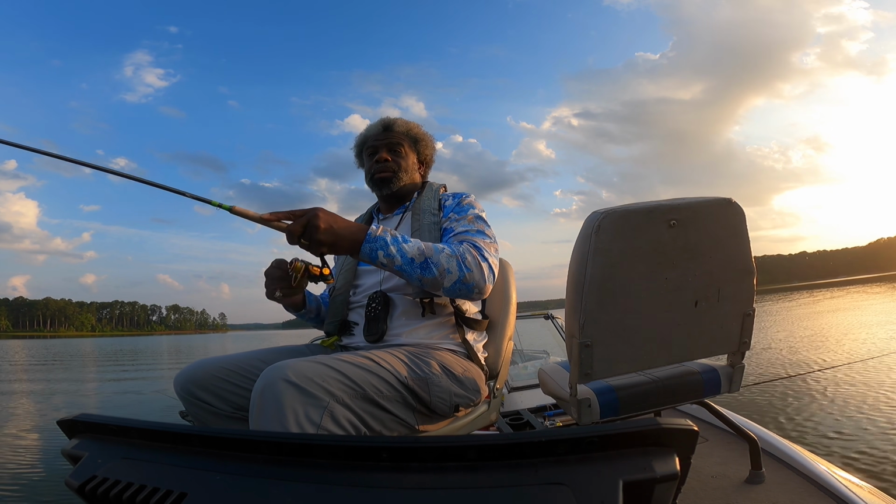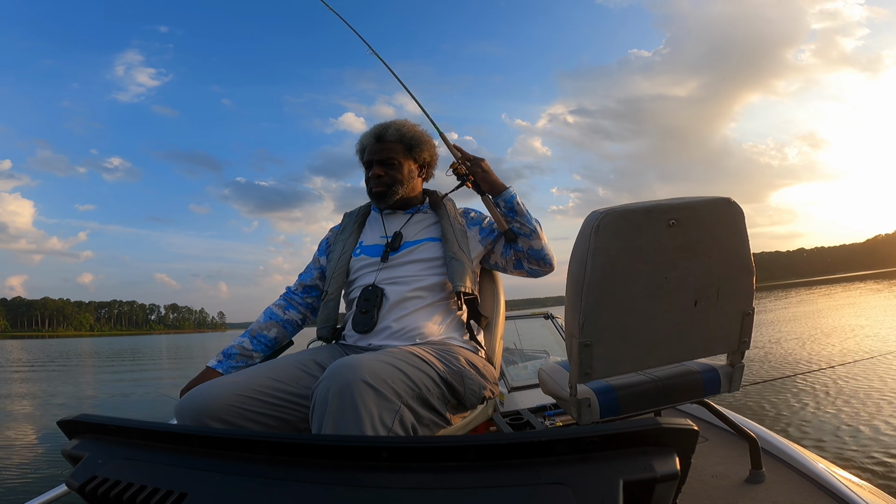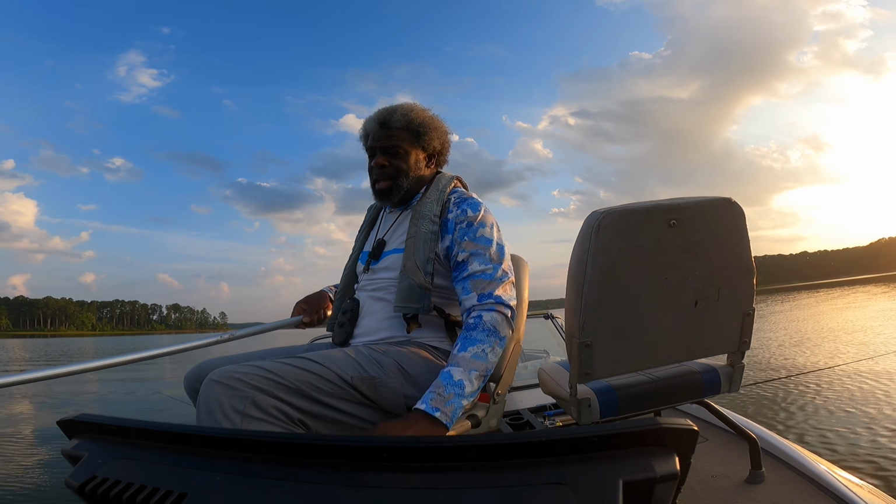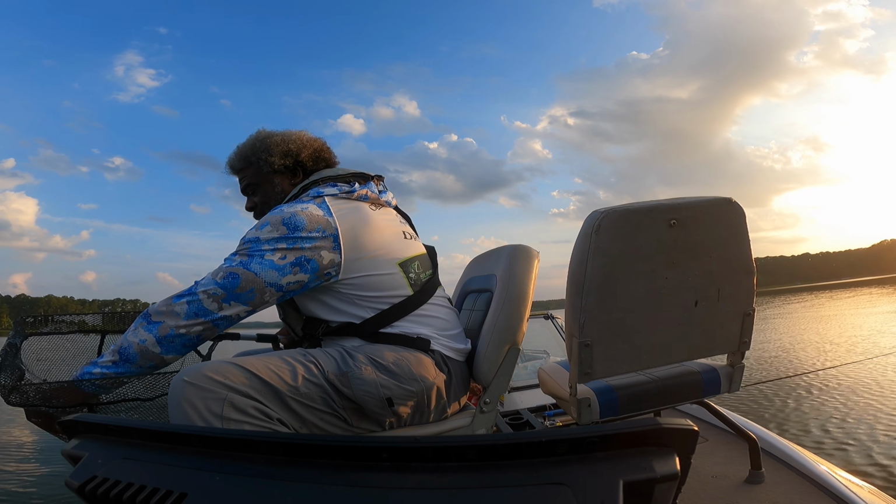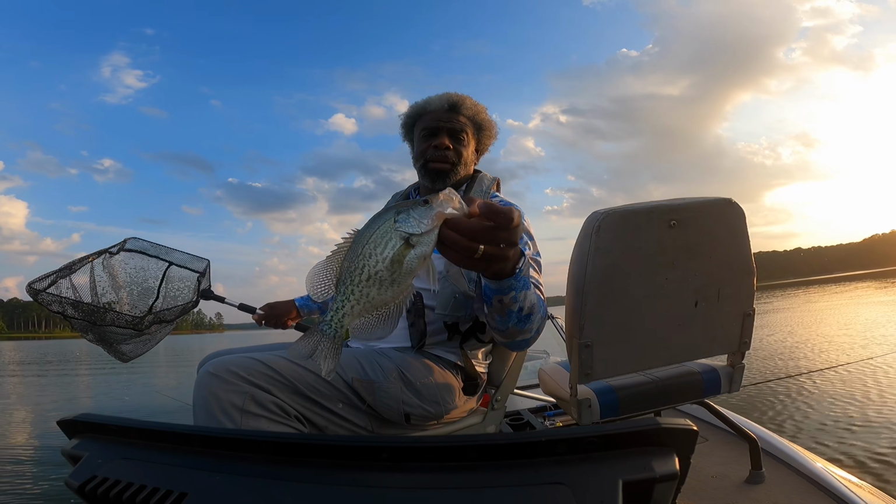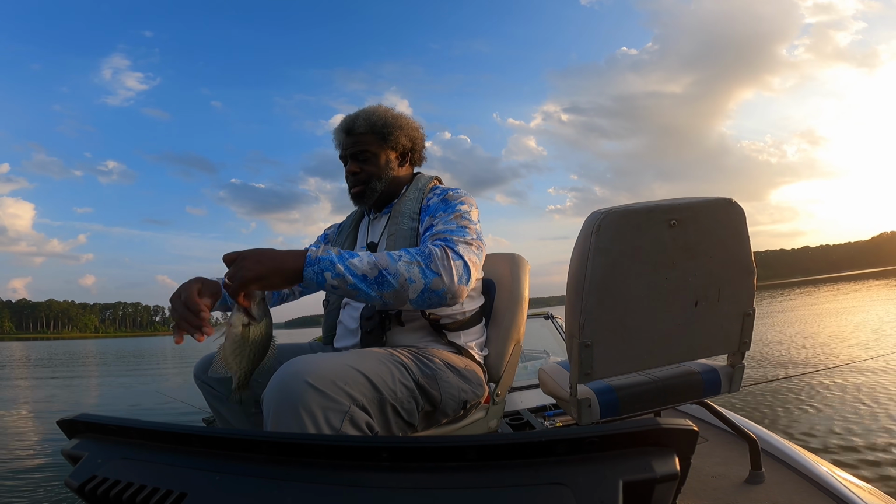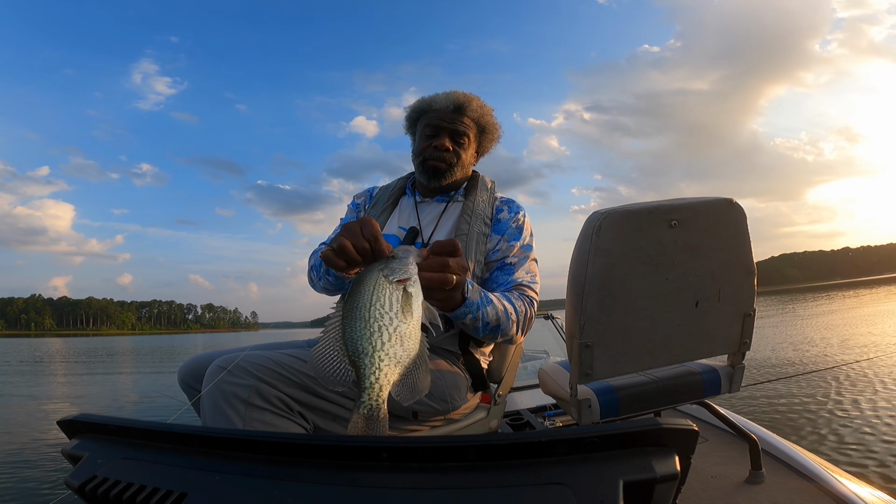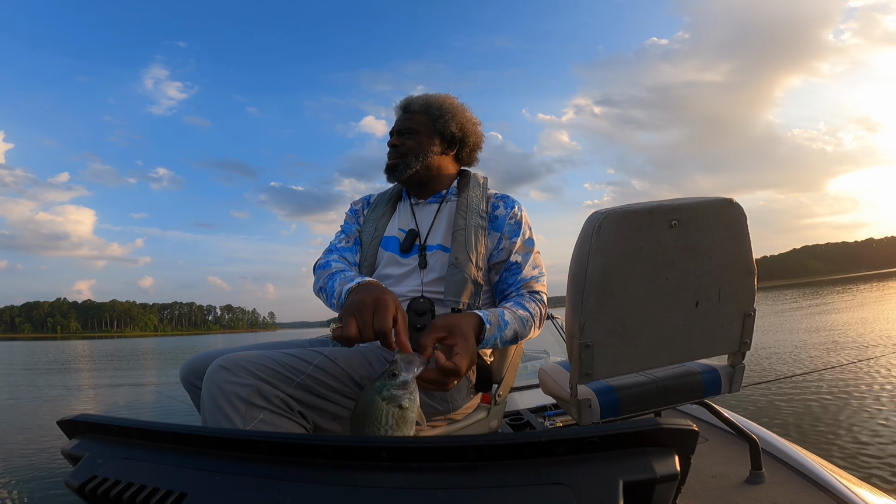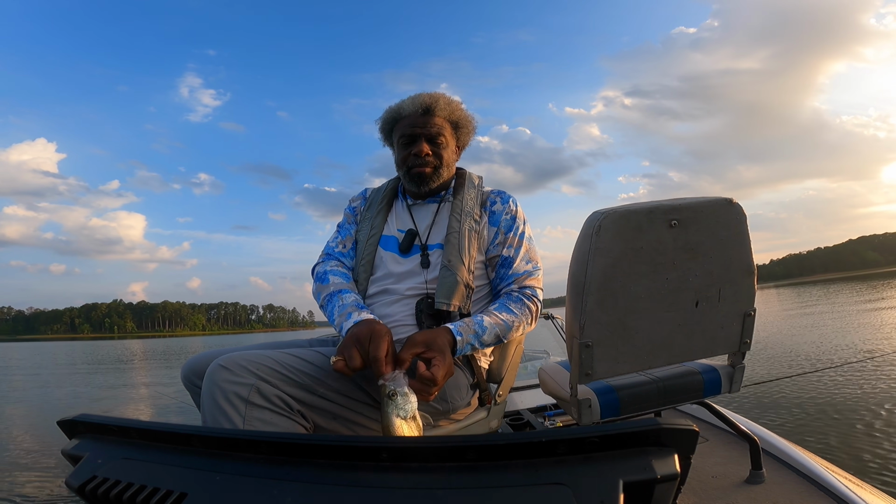I might need the net on this one too. What is this? Yeah, that's a crappie. I got it. This one ain't as big as the one you just got, but she is going to qualify as a big Shirley. What you figure that fish you had? 1.25 pounds? Yes. Well, we got 2 of them out of here. It ain't but about 6 fish.